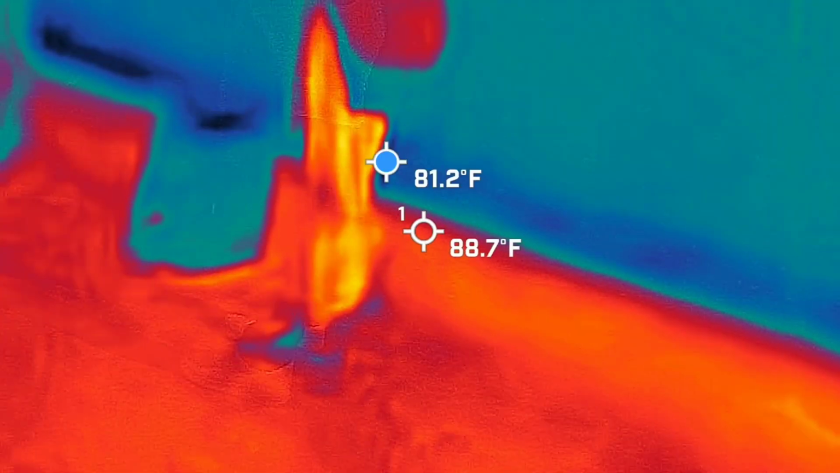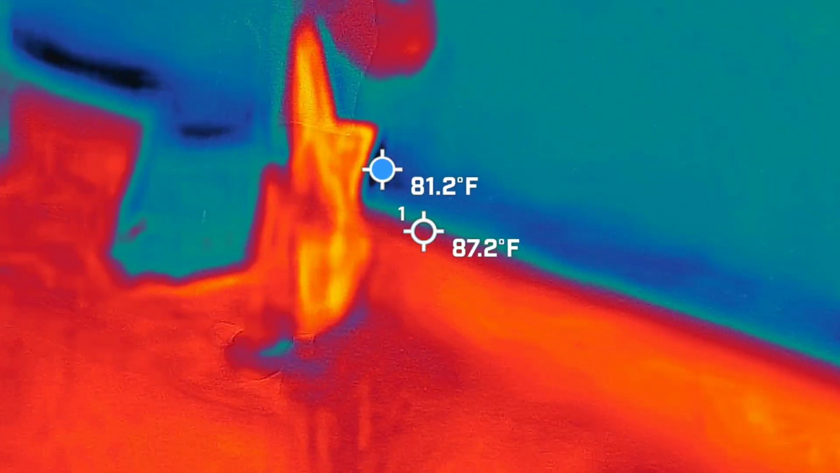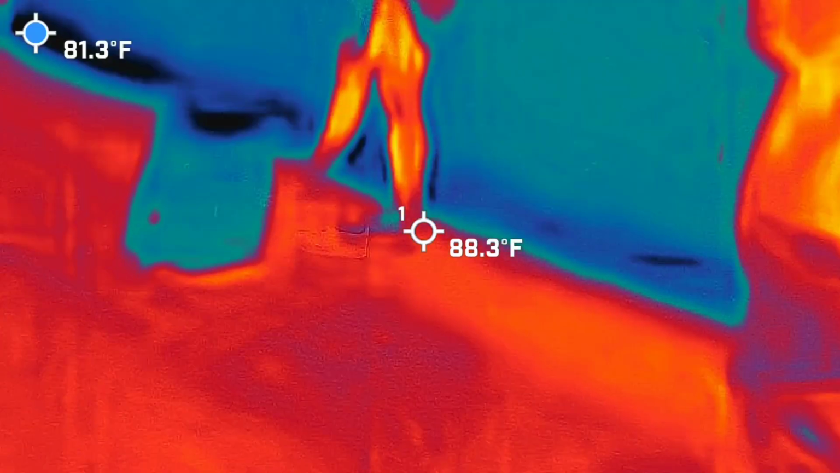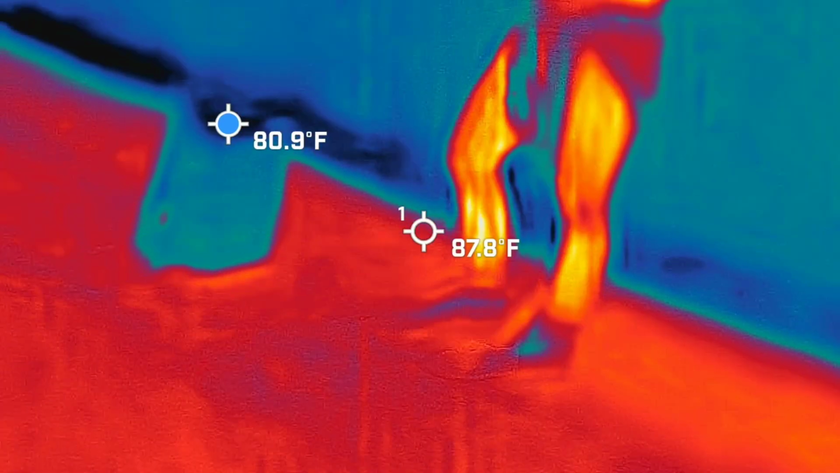She's eventually going to... It is. Lack of light. Depth perception.